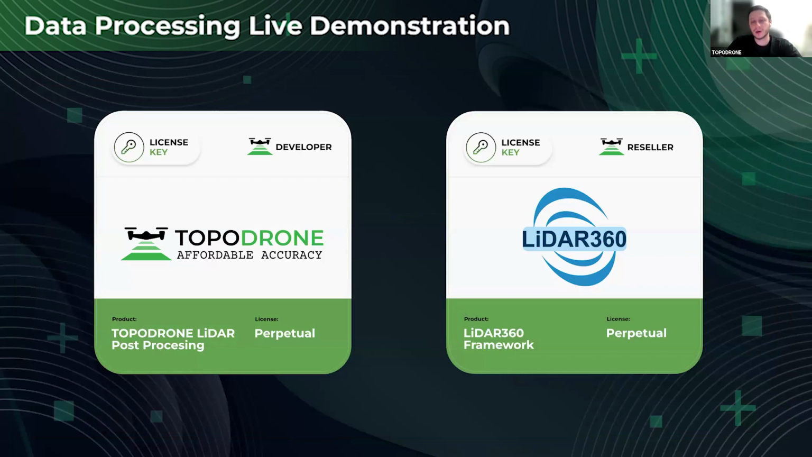The software we are using for processing this data is TOPODRONE post-processing. We have a number of modules which help us process data from our P61 camera and from LiDAR solutions. It is also possible to post-process data from some RTK drones, such as the Mavic 3 Enterprise, for example the P1 camera, and so on. And of course, we are using LiDAR 360. In my opinion, it's the most powerful software for LiDAR processing on the market at this moment.